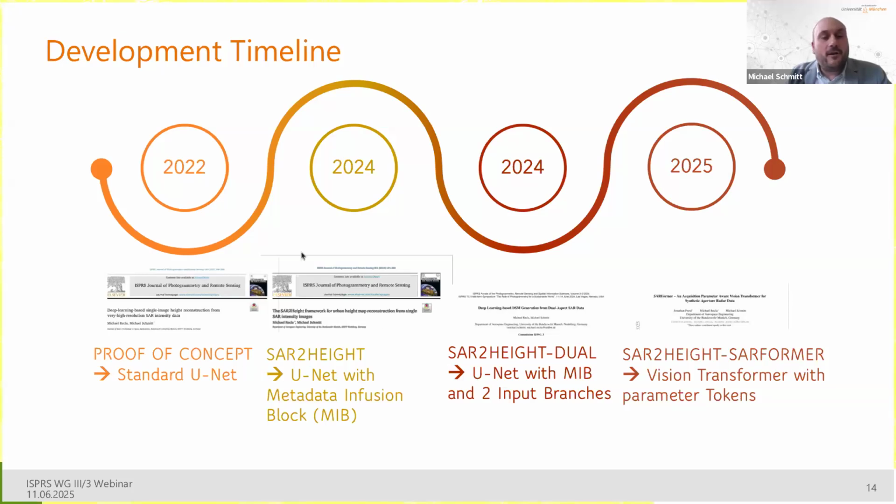Then we continued the work and we faced a rather long review cycle, but in 2024, we were able to publish our SAR to height method, really an end-to-end framework that gives you well-calibrated digital surface models. And here again, we use the UNet, but with an add-on called metadata infusion block.